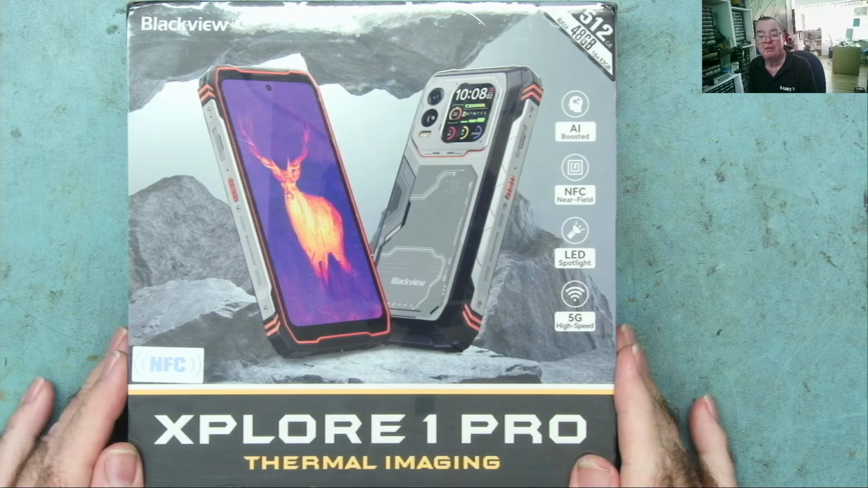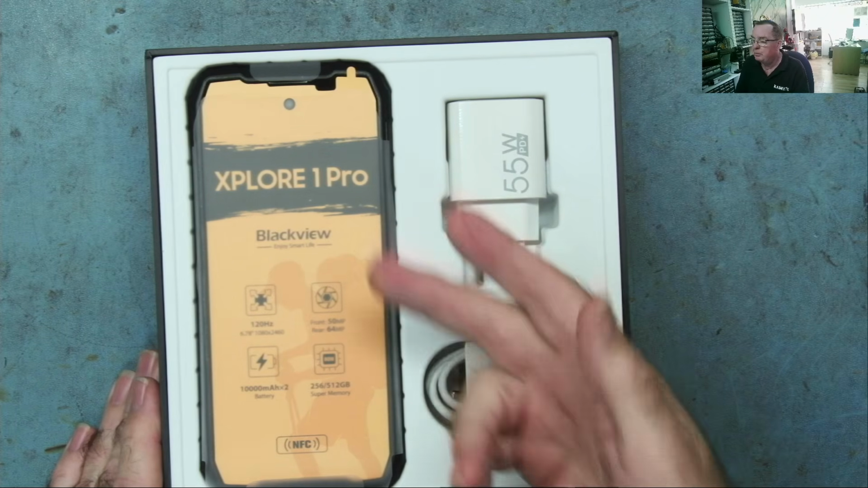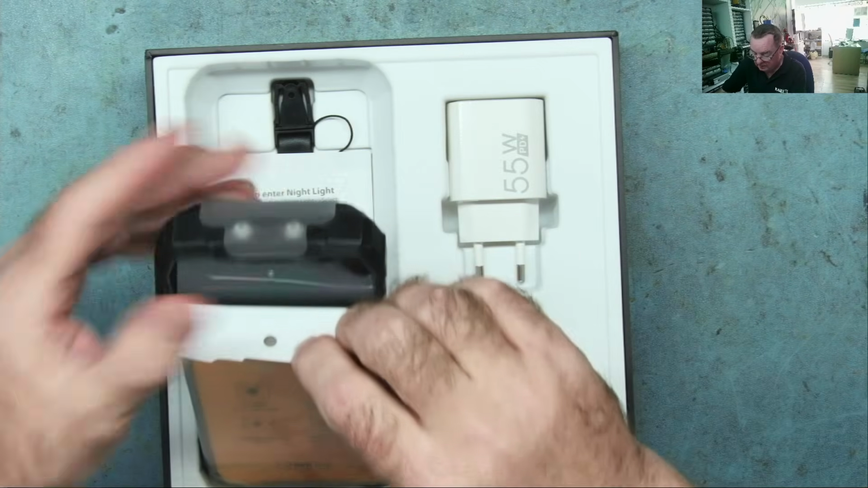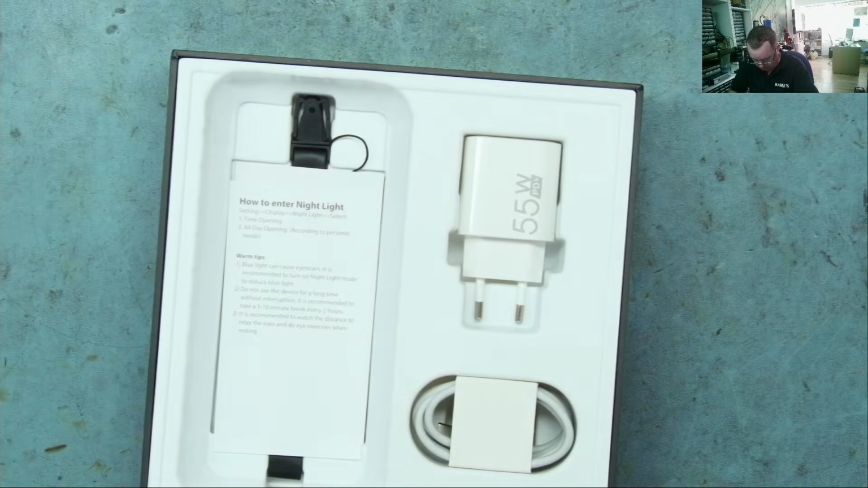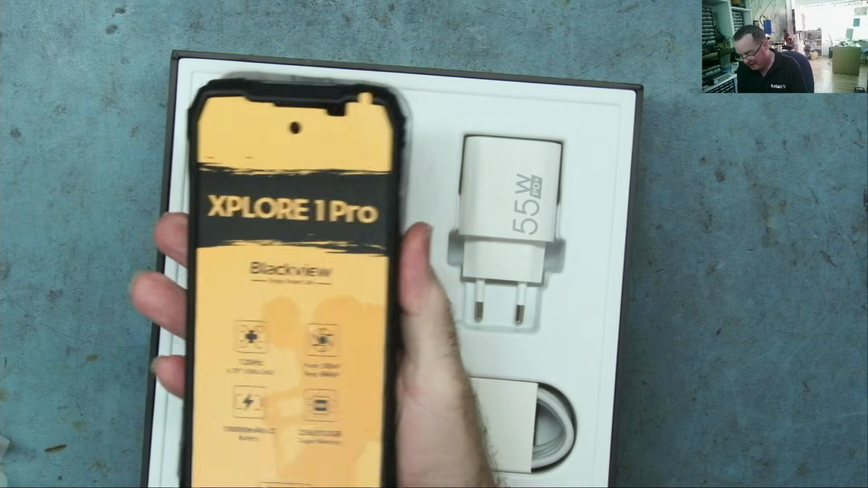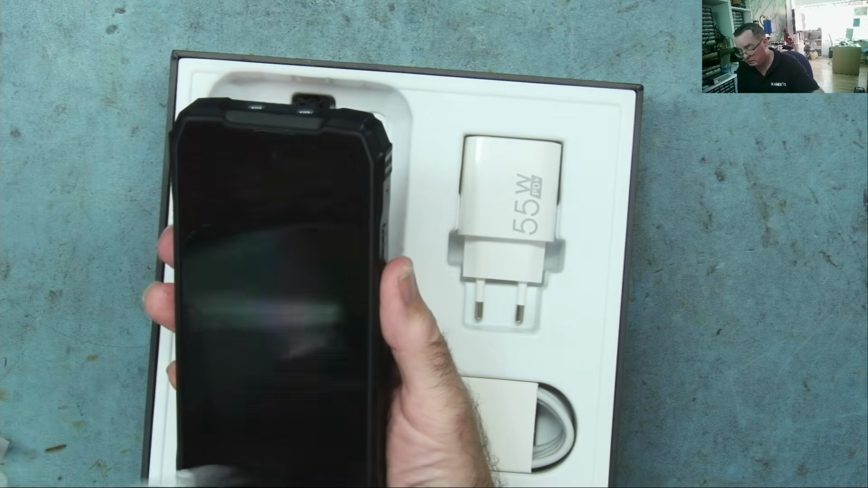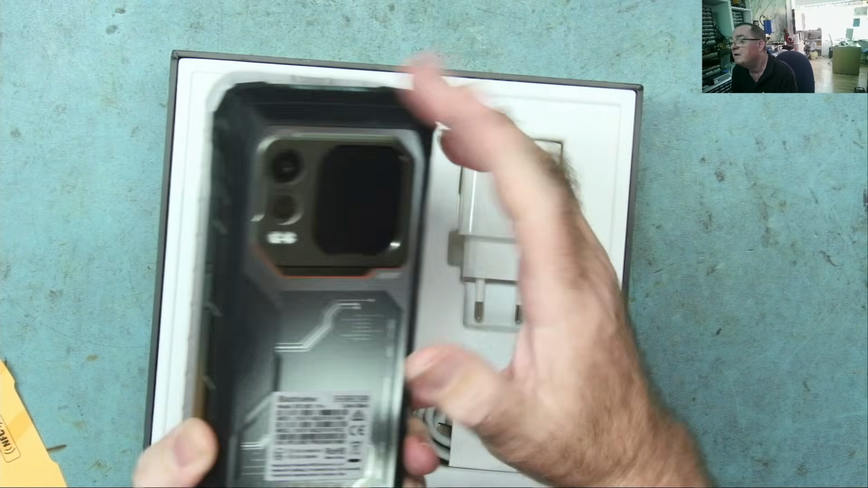Now let's take a look inside the box. And we see the Xplore 1 Pro itself. I have the black version. Wow, this is heavy. Surprisingly so. There's a screen on both sides of this.